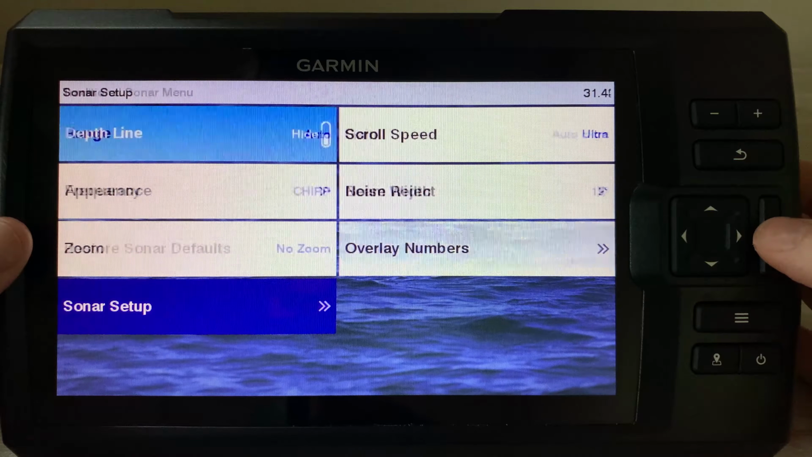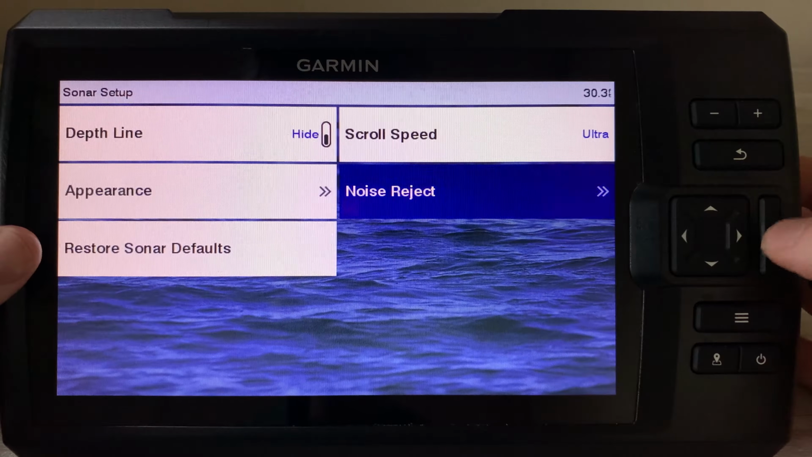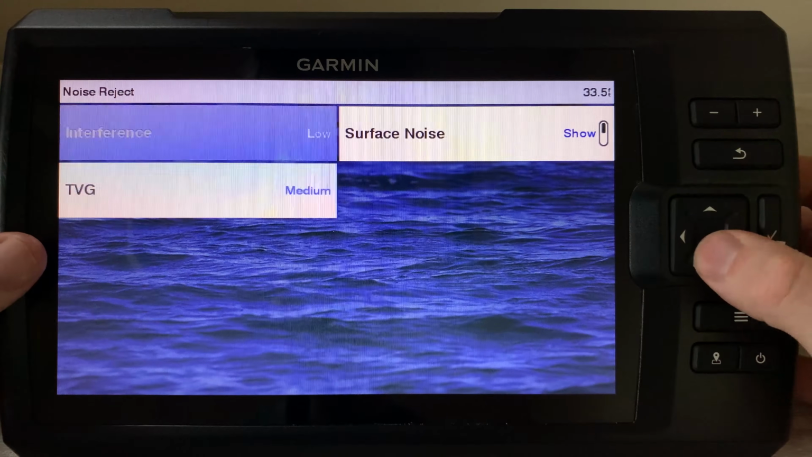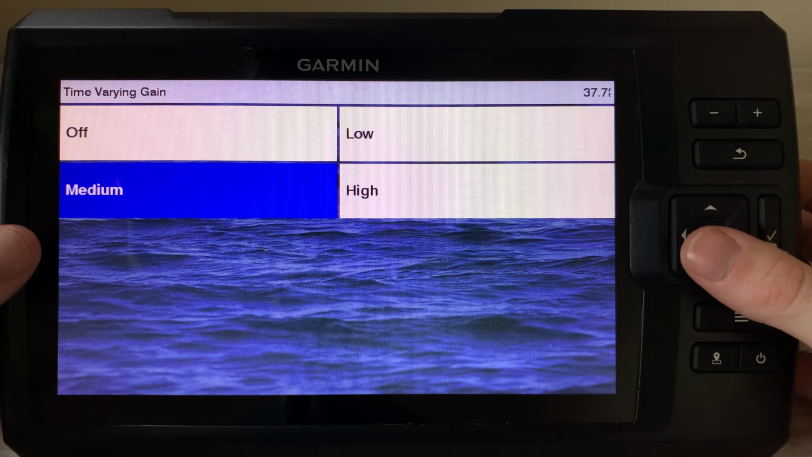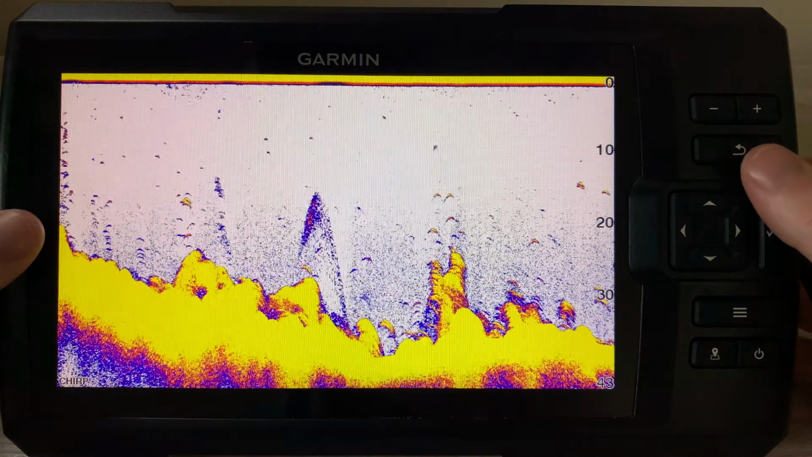Okay, so you got a few different options here on if you want it to help. Time varying gain. I guess when you're in the auto gain, how quickly it's going to change that gain. I think that's about it for the traditional sonar.